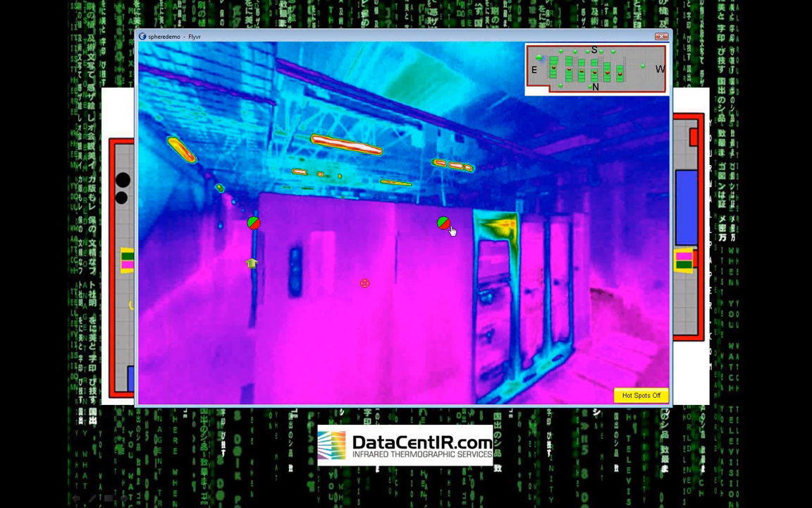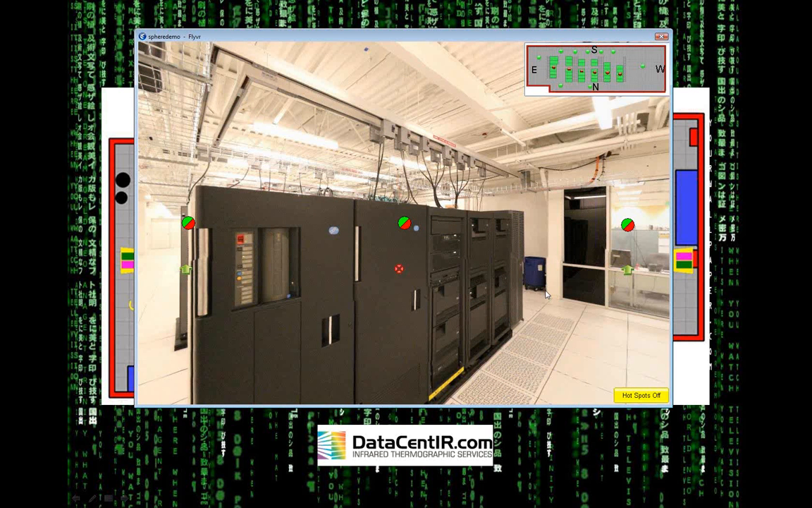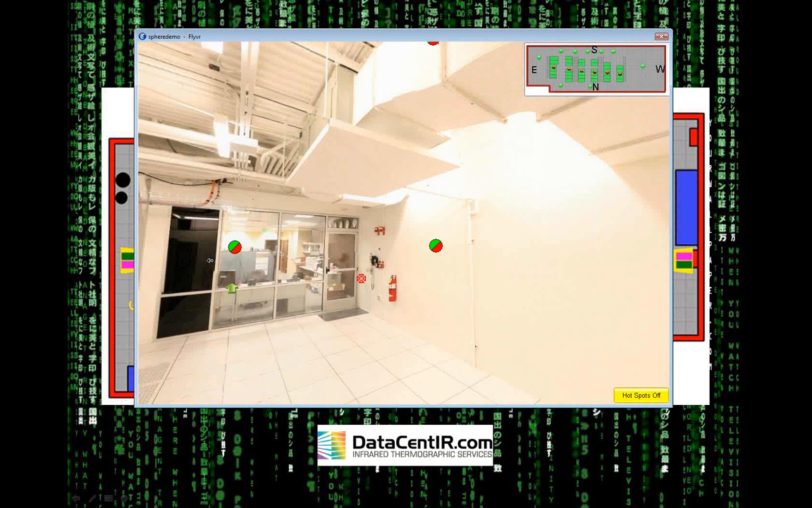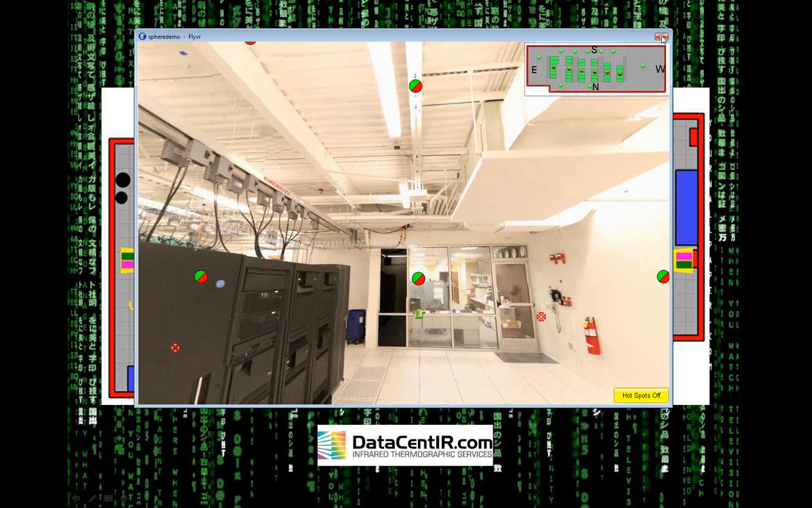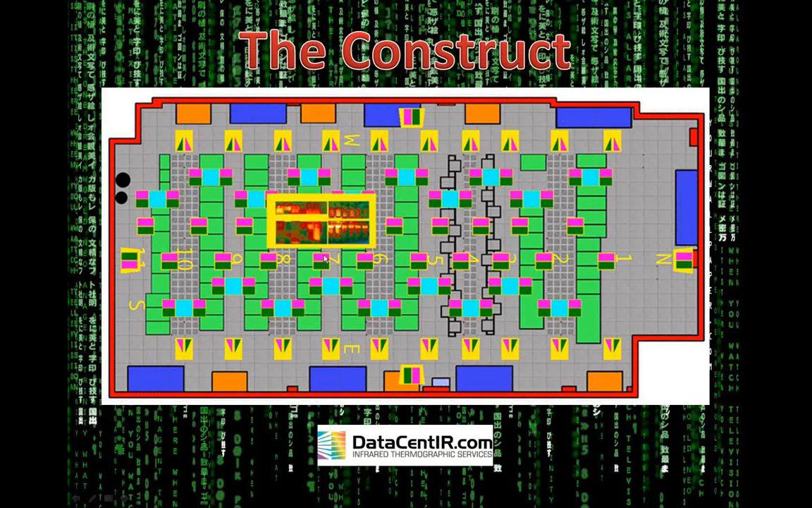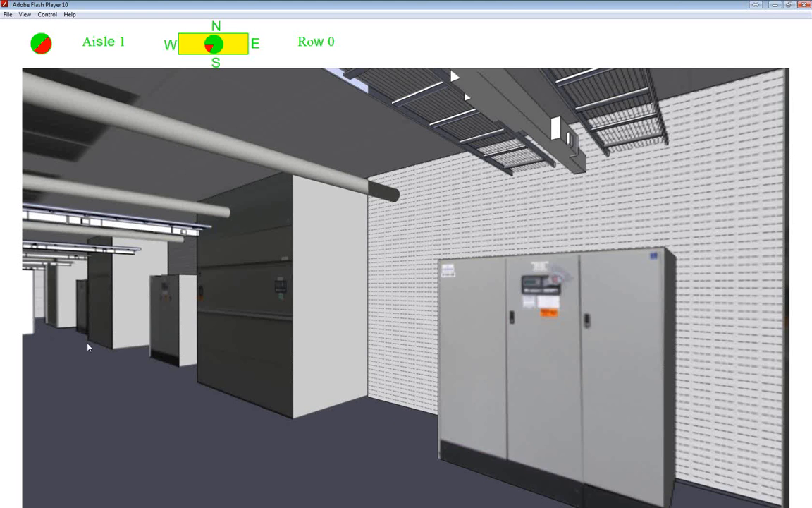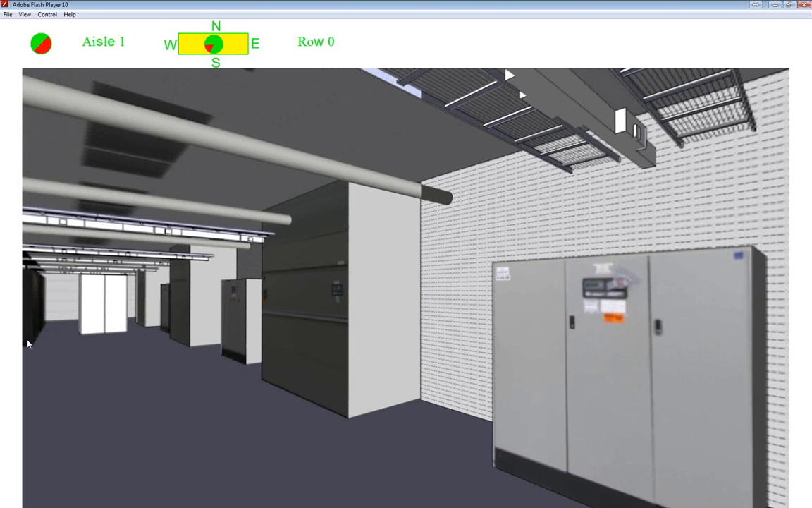Okay, I think you get the idea. And for each one of these images, we have a visual and an infrared. And then you pan around and fly around and go anywhere you want in the building. Okay, so now I'm going to show this. This is a little bit of a monster here. If you could, John, explain here what we're looking at.